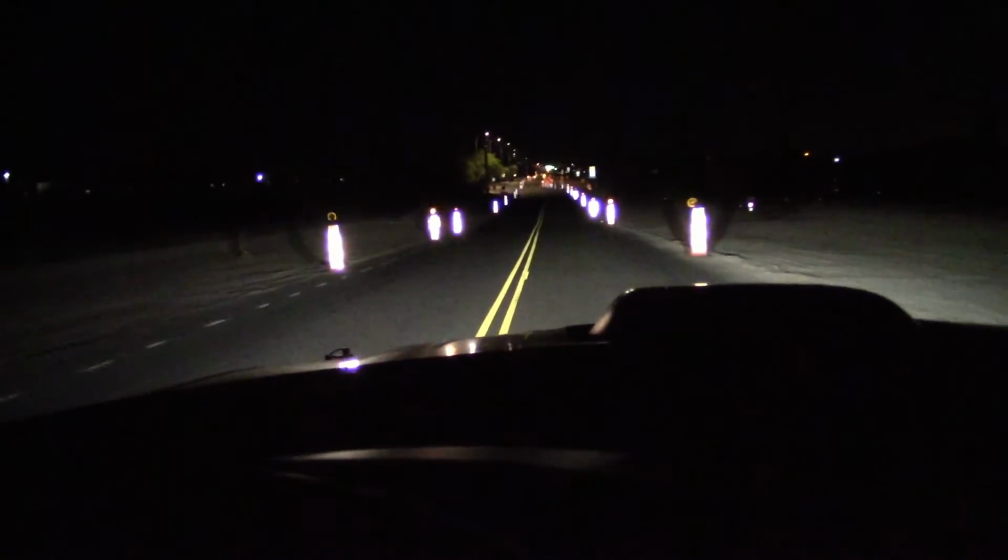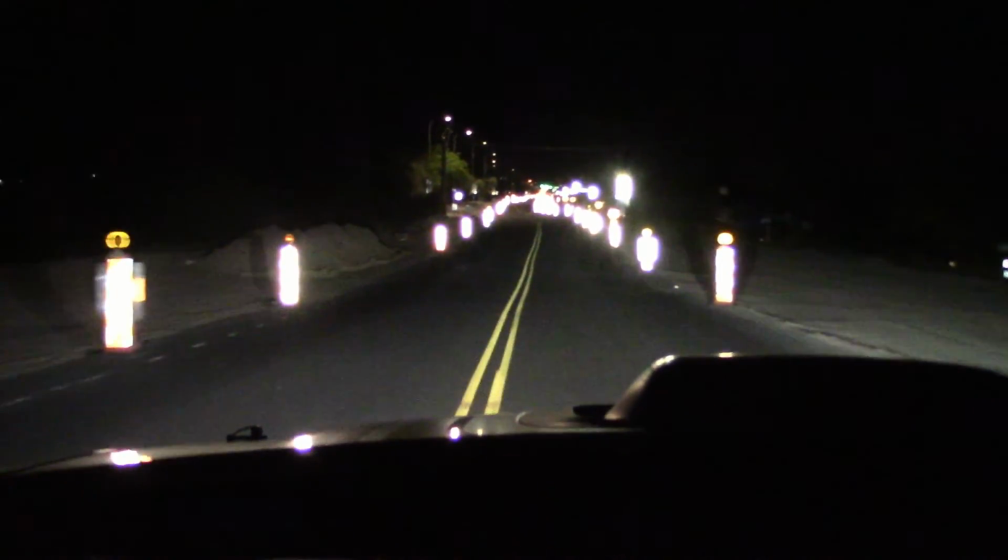Well, we could certainly use some good lights on this road. That's for sure.